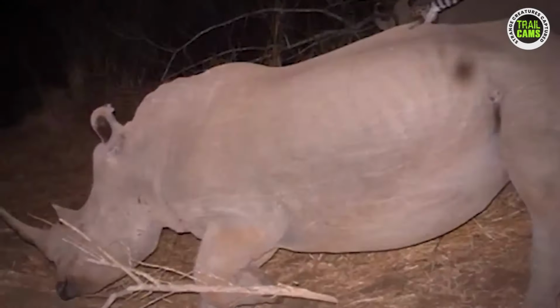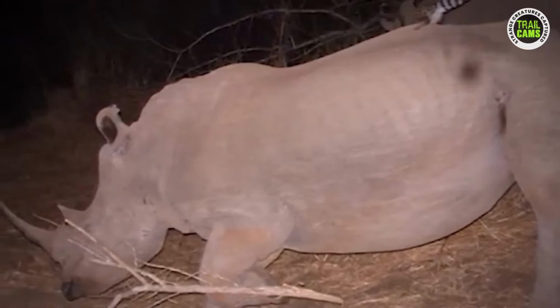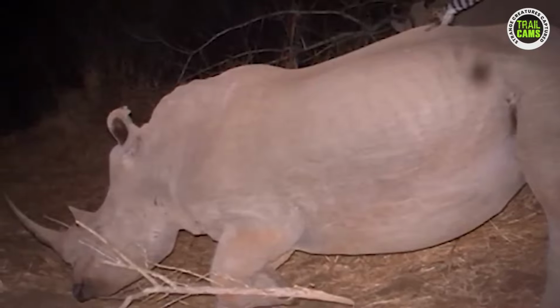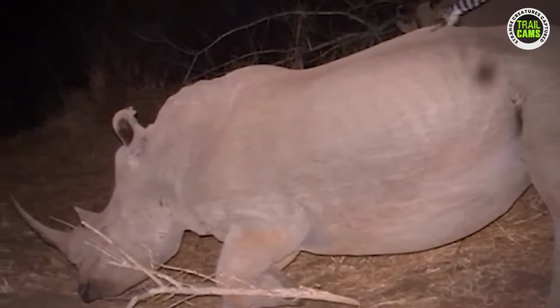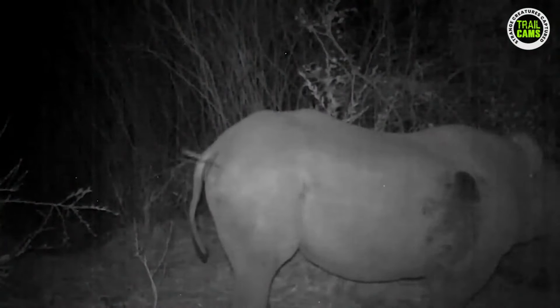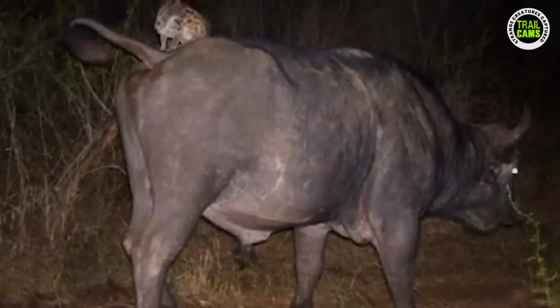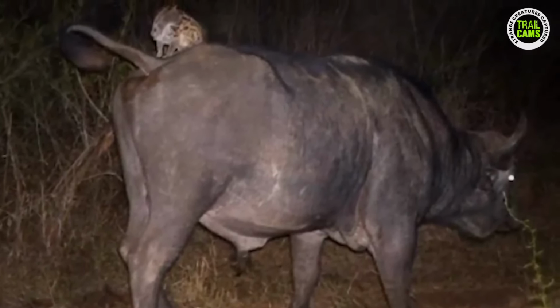Although the motives of the tiny mammal remain unknown to experts, some speculate that they may perch on the larger animals, awaiting the opportunity to capture small prey flushed out by them. Alternatively, they may be simply utilizing the larger animals as a means of efficiently navigating their environment without expending excessive energy. Such behavior could be regarded as clever and audacious.